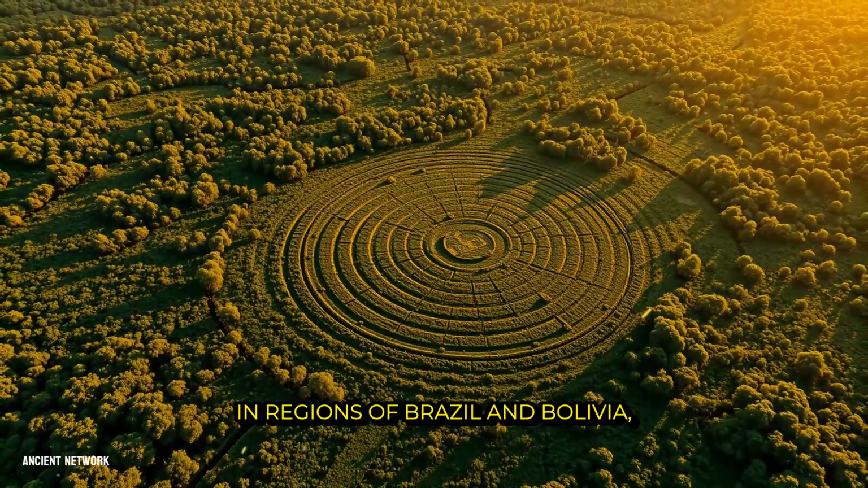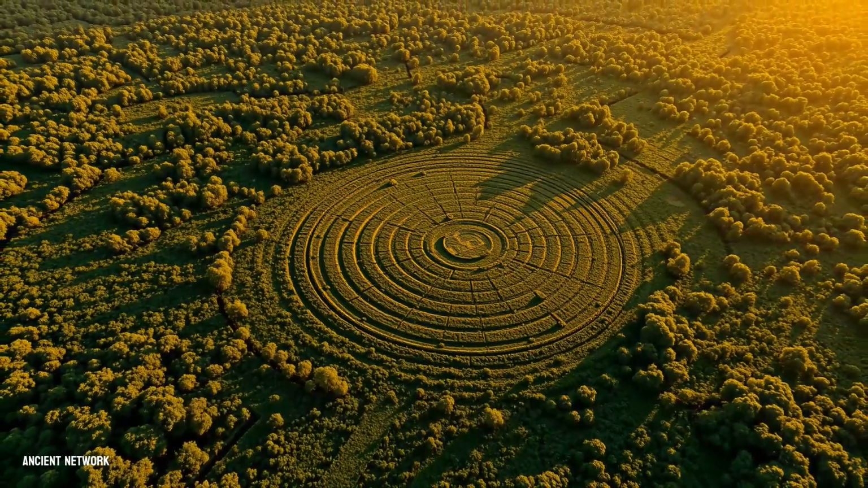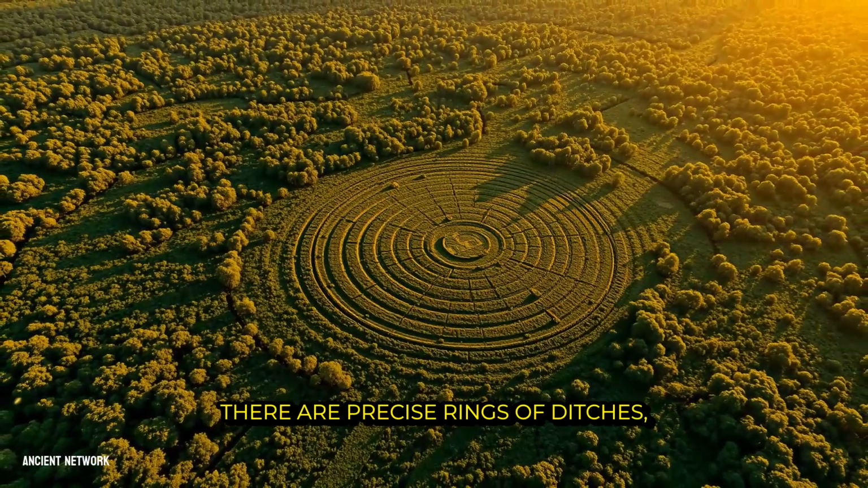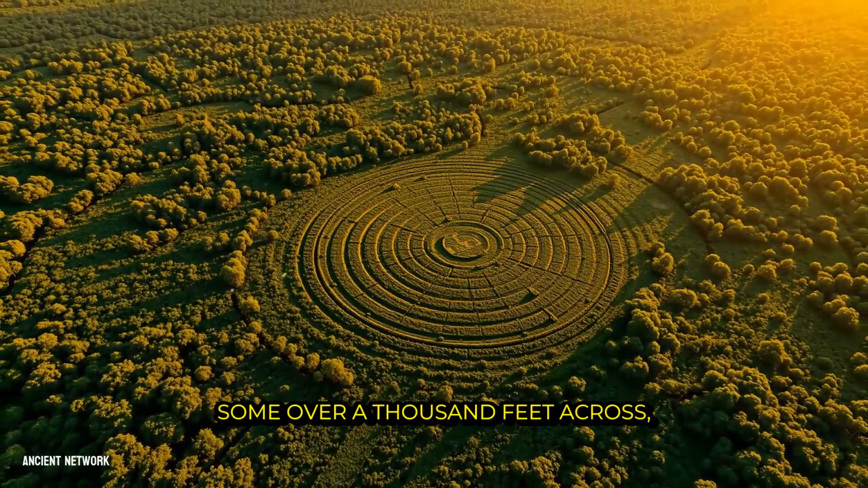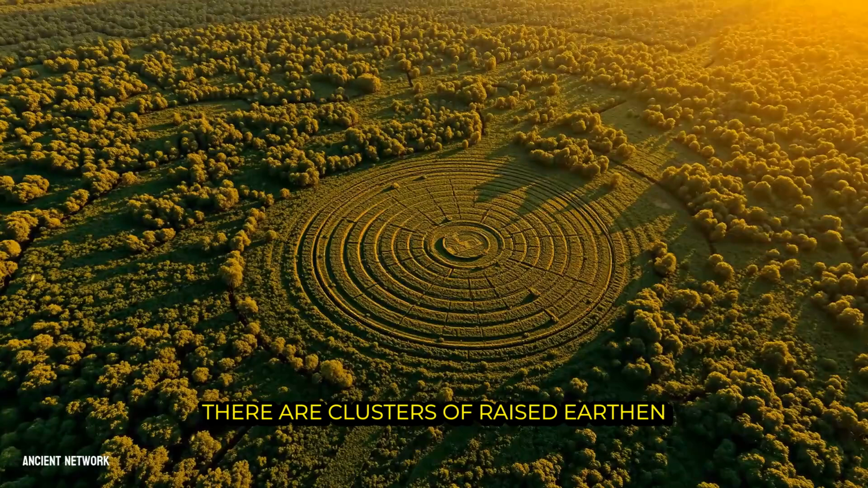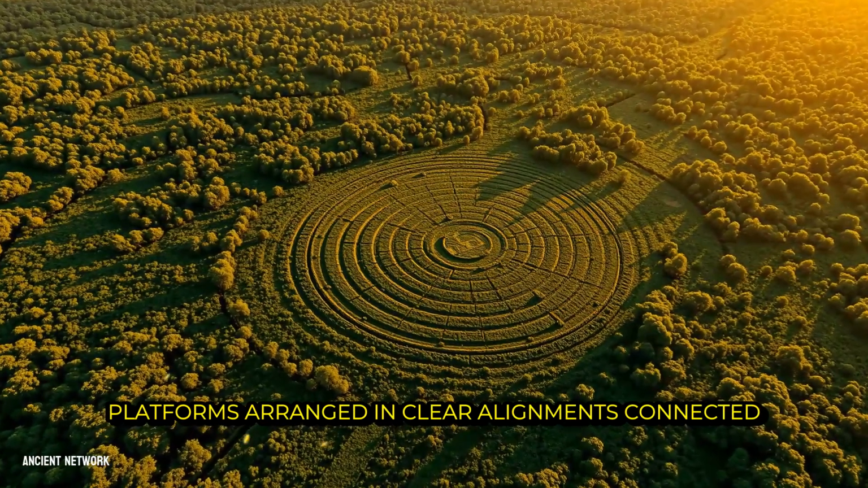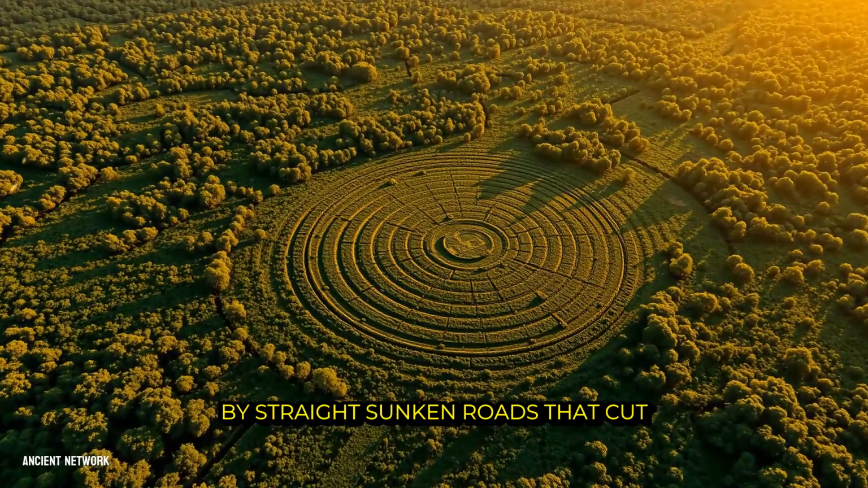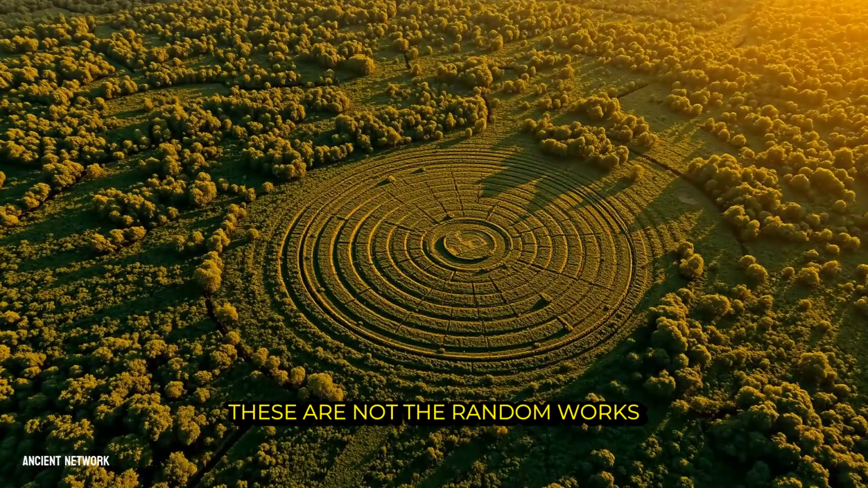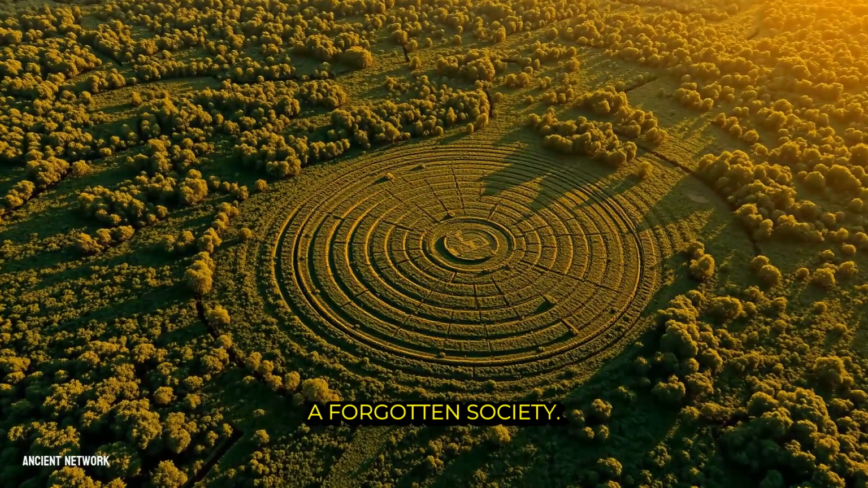In regions of Brazil and Bolivia, the digital terrain models reveal landscapes etched with astonishing geometry. There are precise rings of ditches, some over 1,000 feet across, forming perfect circles or octagons. There are clusters of raised earthen platforms, arranged in clear alignments, connected by straight, sunken roads that cut through the understory. These are not the random works of nature. They are the organized footprints of a forgotten society.